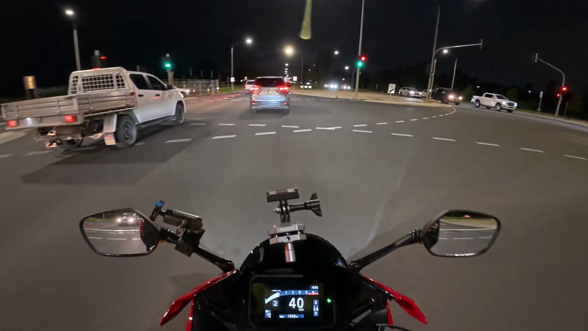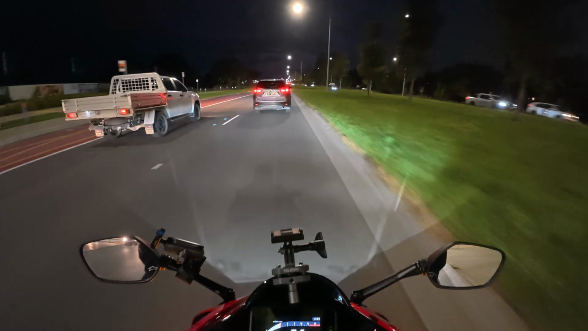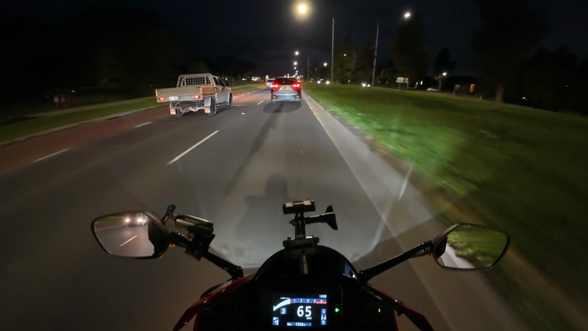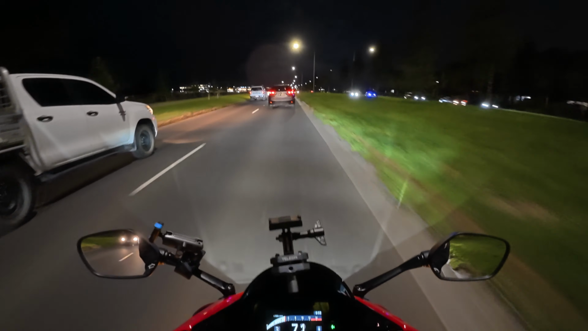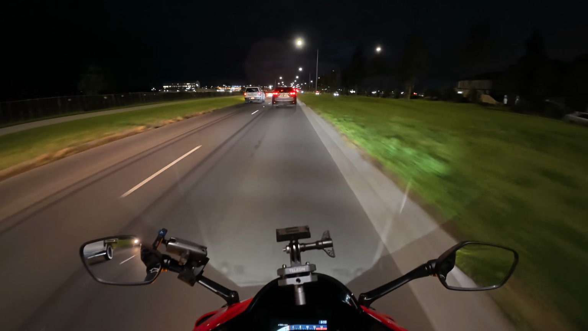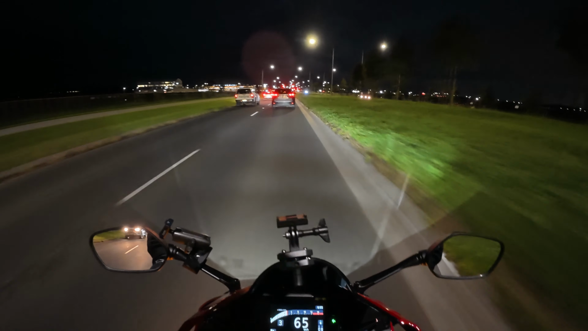I also wore my new boots for the first time yesterday, and man, I've got some getting used to them things. They're so stiff. They feel so grippy on the pegs. I've got to break them in.